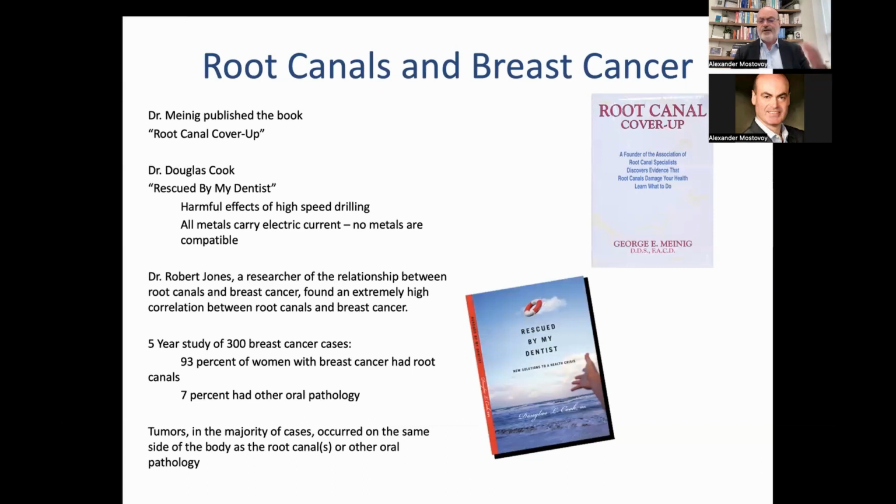Lately, there's a new trend coming from Europe, and more dentists locally are starting to use zirconium. It's not a metal, it's quartz, but we really don't have enough evidence to say whether or not they're safe. In my personal opinion, if you have root canals, please don't replace them with implants. Partials will do. They may not be as aesthetically pleasing, although you can't really tell the difference, but in my opinion, it's a much healthier way to go.